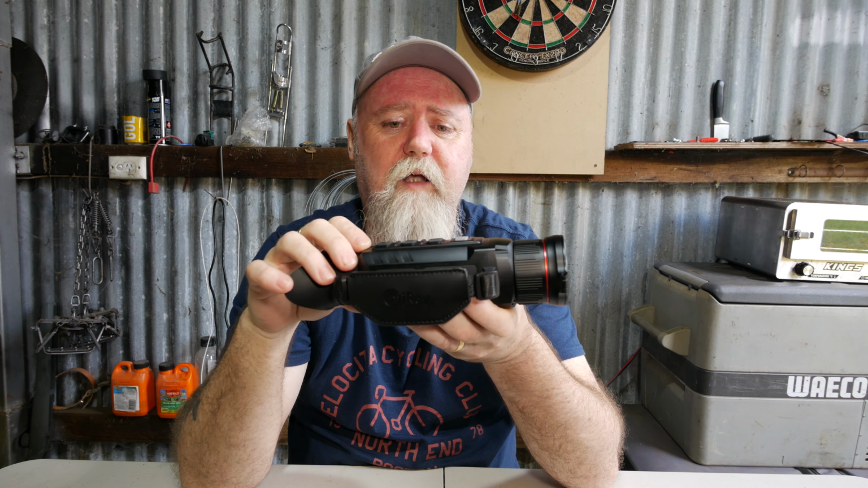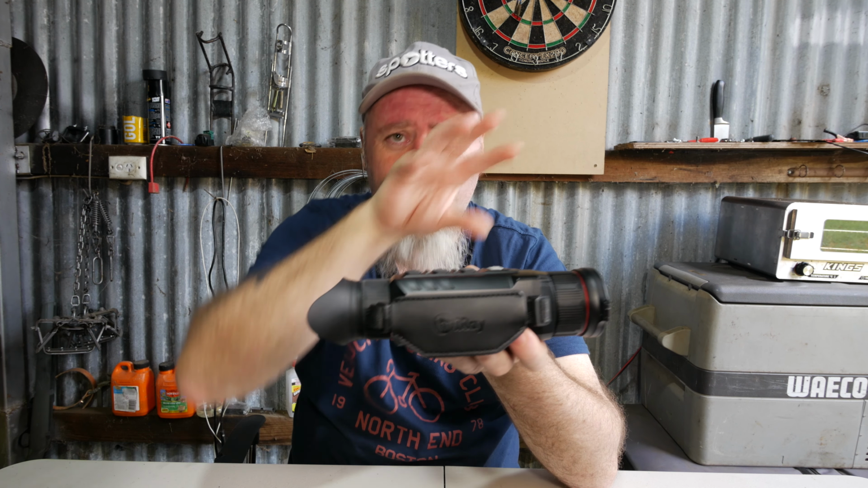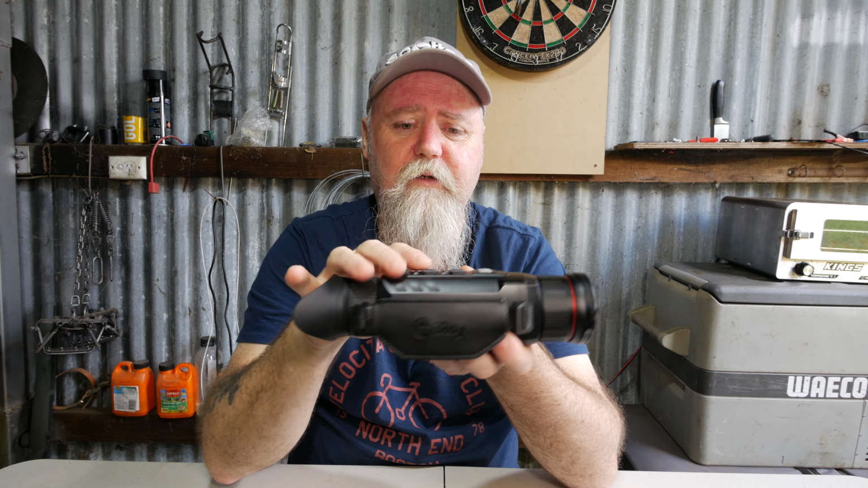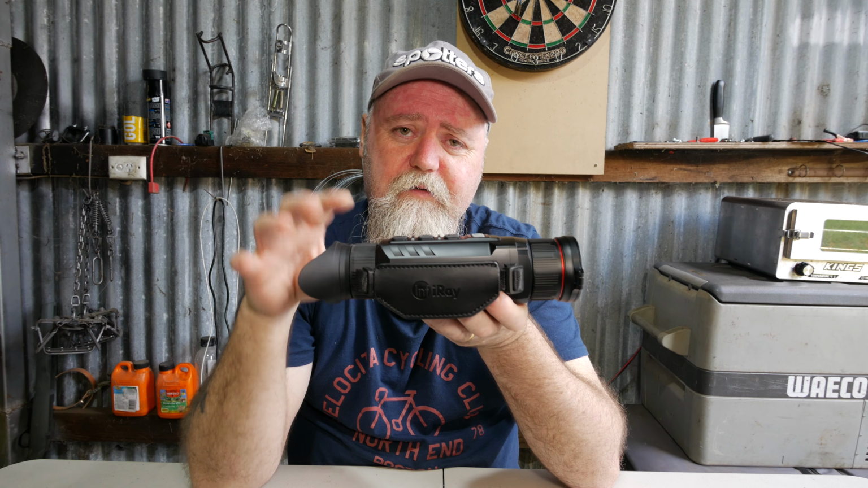I love the way they've gone back to the normal straight layout with the buttons, compared to my Finder. It's very easy to find your way around. And I also like that when you're on the Wi-Fi, and even when you're filming, a couple of massive things, especially for me because I do videos, there's a microphone in it that works. And all the information on the screen that you can see with your eye is recorded. I'd love it if Infiray did an upgrade like that for my FH35R, because I really miss that.